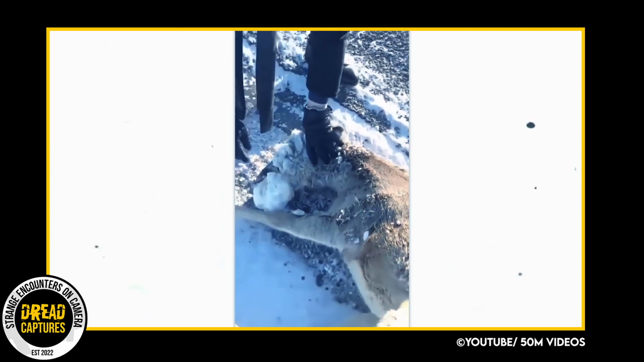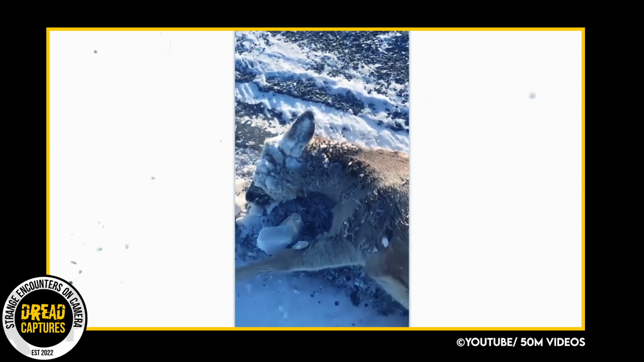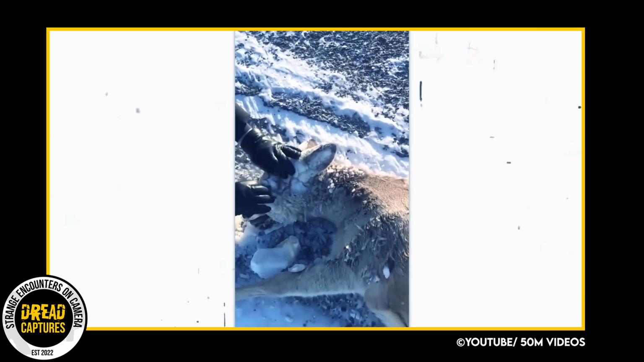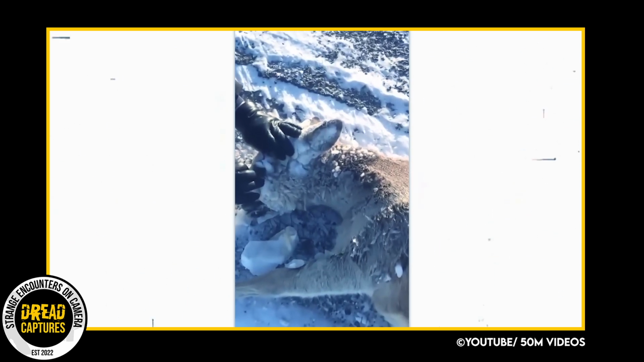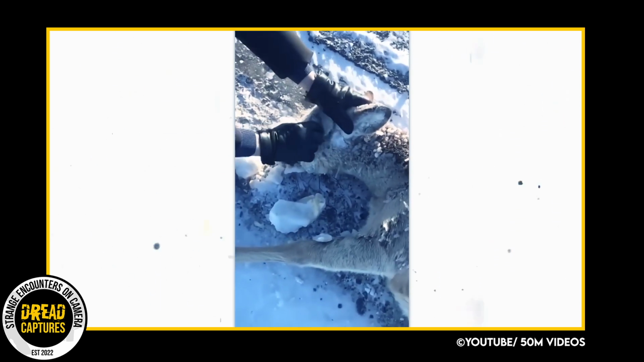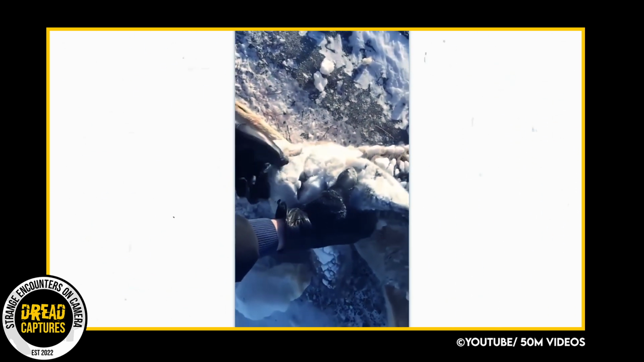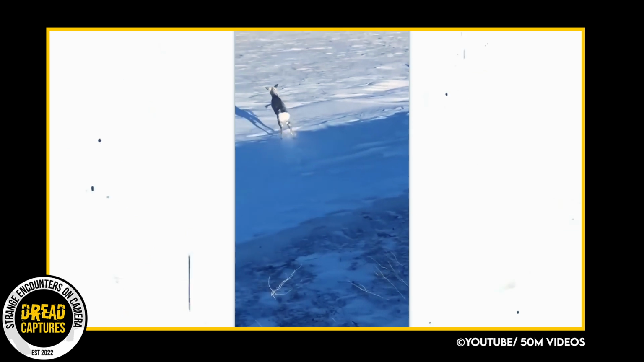its mouth and head. Temperatures had reached negative 68 degrees Fahrenheit, and the deer was helpless to free itself. The video shows the rescuer gently holding the deer and breaking the ice off its head, freeing it from its icy trap. Man, thanks to their quick thinking, the deer was given a second chance at life.